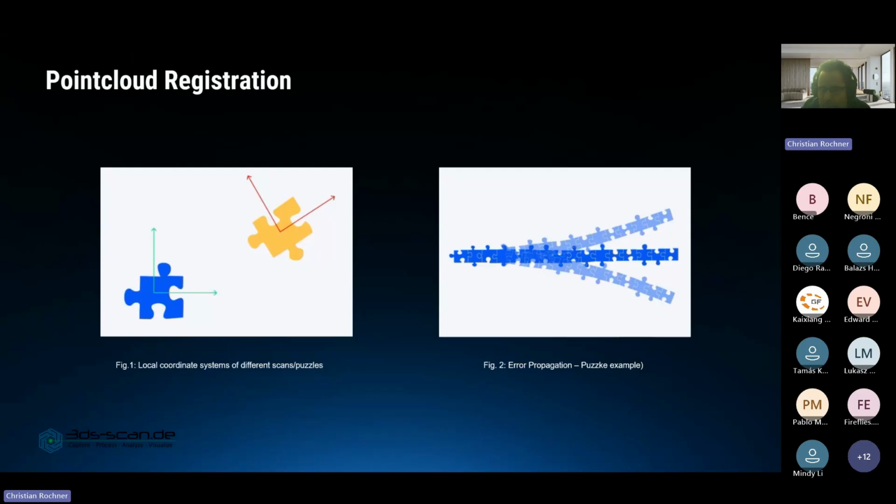A good example is if you scan hallways or featureless corridors in some buildings without any control points or targets, then you might end up with an error propagation which deforms the point cloud in a way which we can see in figure 2. The accuracy, of course, can be supported or improved by using targets and control points. So then you have a known variable which supports your registration in a very safe way.